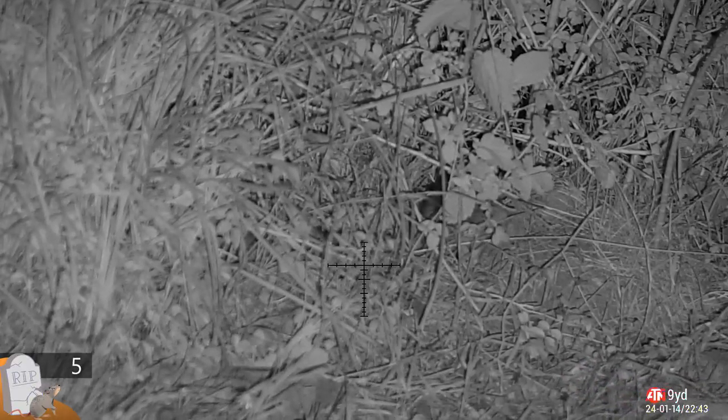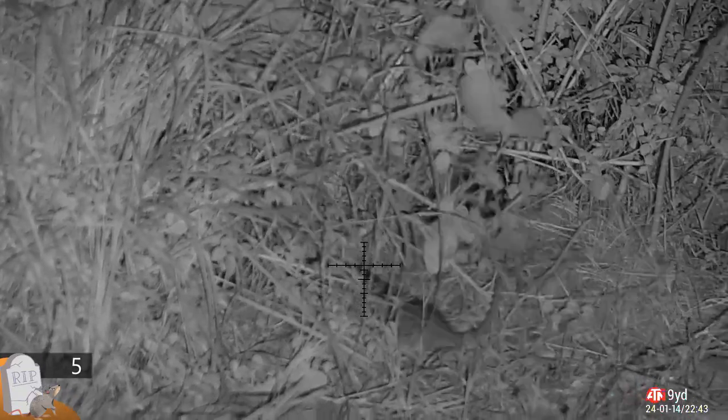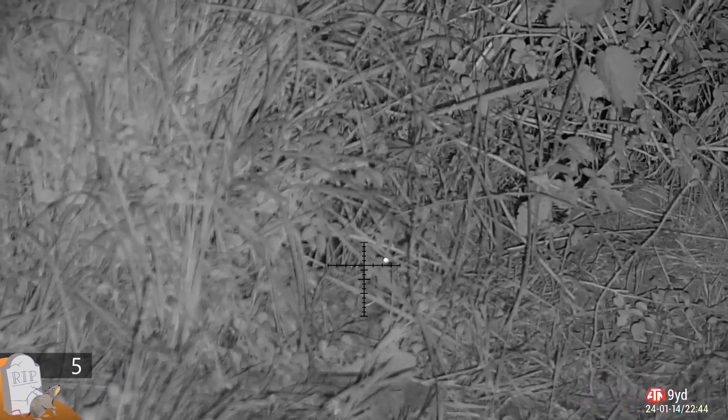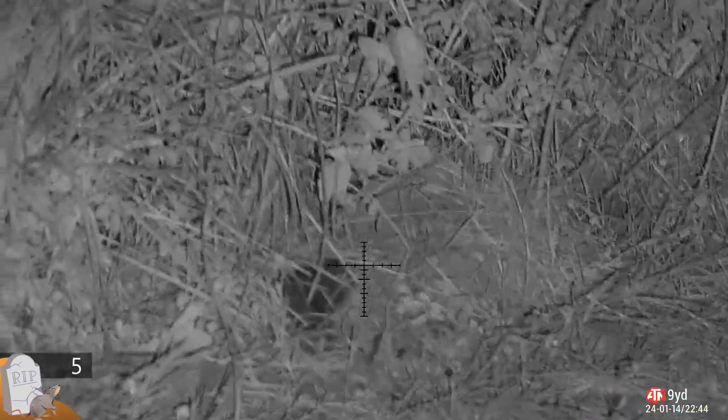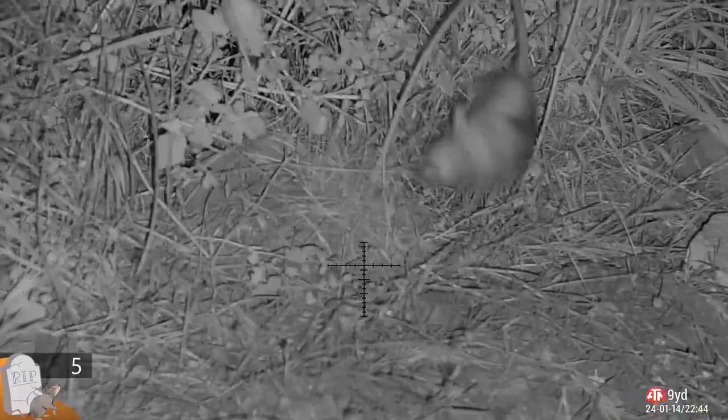Now this little scaly tail decided it's not his time to go. I take a high body shot because I couldn't quite make out where his head was. I could see his shoulders, so I took a shot. Didn't do the job. You can see him jumping around. He is in some pain here, to be honest. I mean, that's gotta hurt. But as soon as he drops out, I get another shot on the body, upper body, right here.